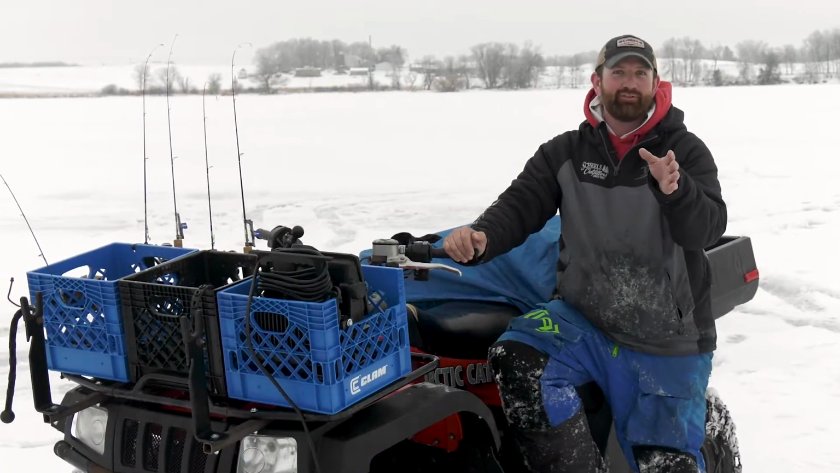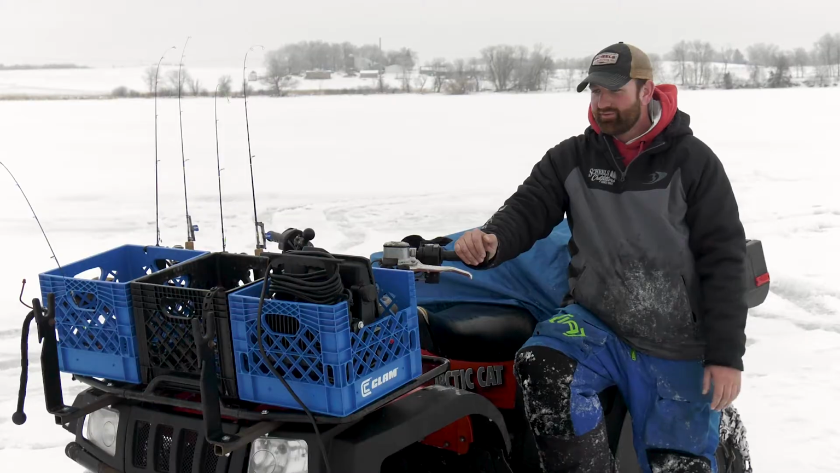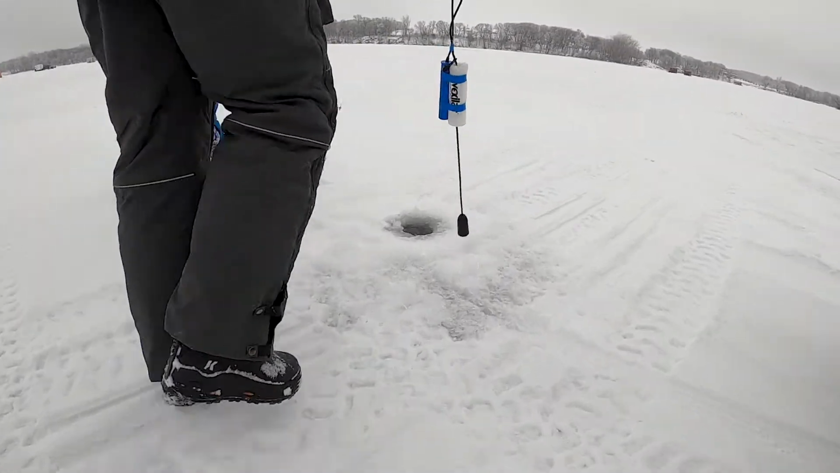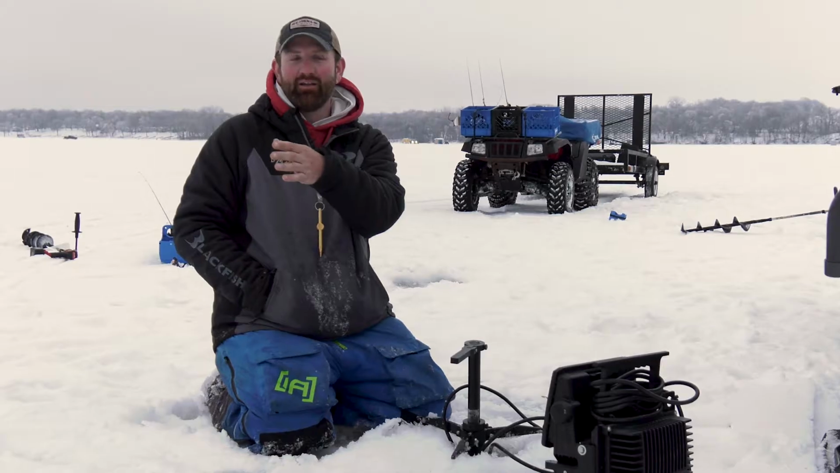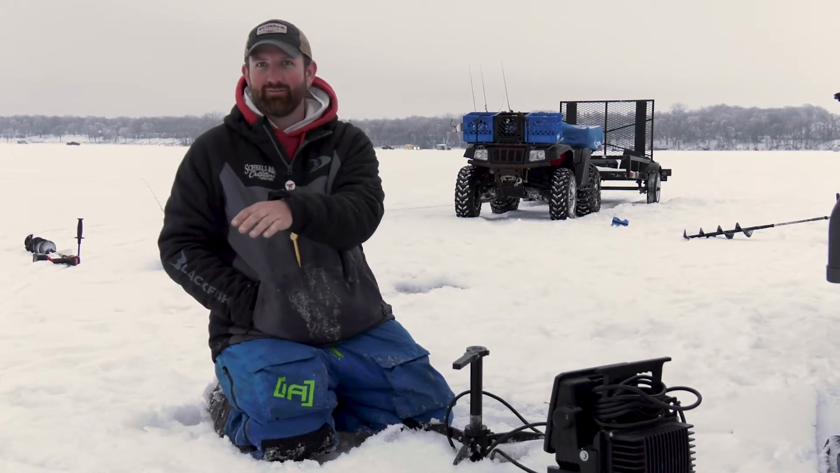So I'm going to pinpoint fish. We're going to drill on them, and then I'm running around with my Vexilar to catch these fish. But for finding fish, it's an extremely efficient way. On top of that, working as a team and working with somebody is huge. If I have fish 80 feet away, I don't want to have to run over there 80 feet, drill a hole, grab a flasher, and check to make sure they're there.